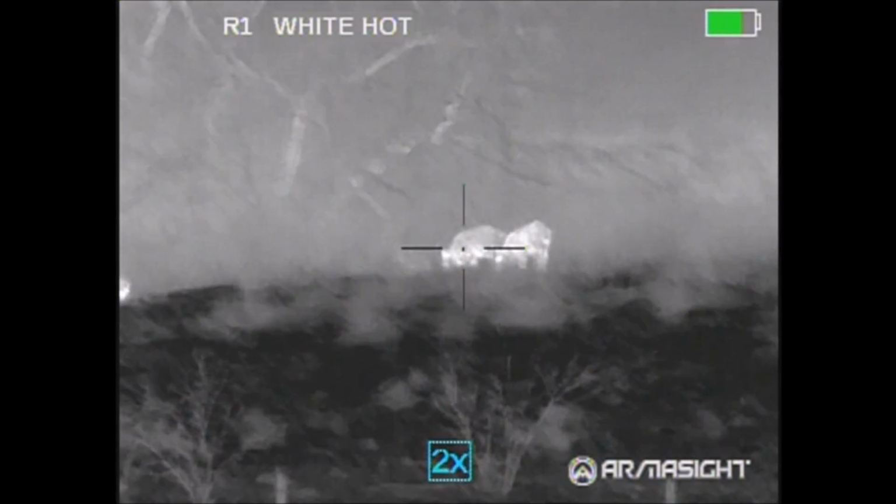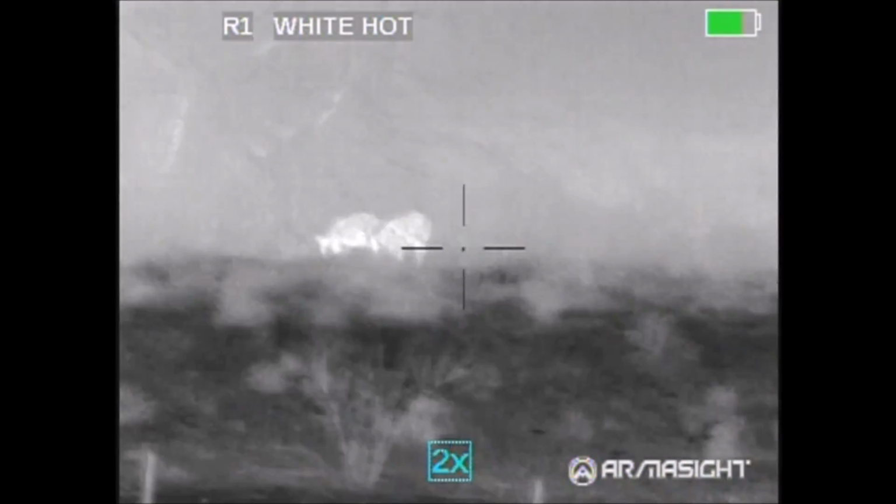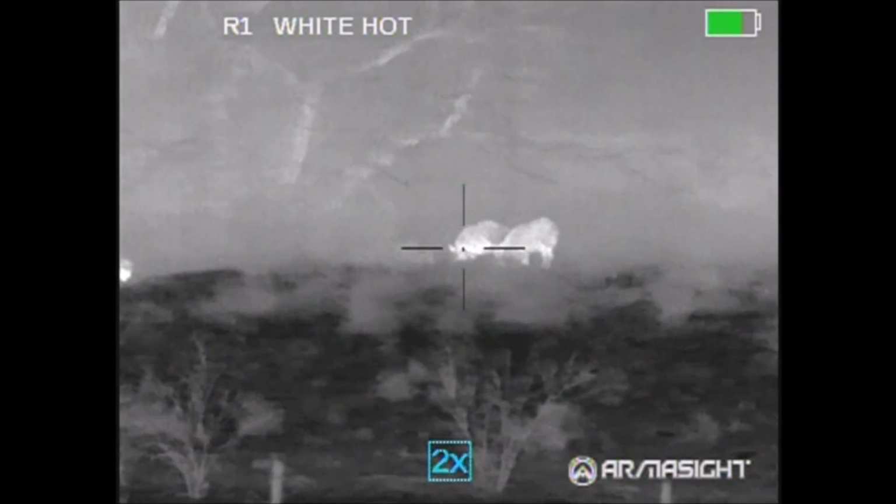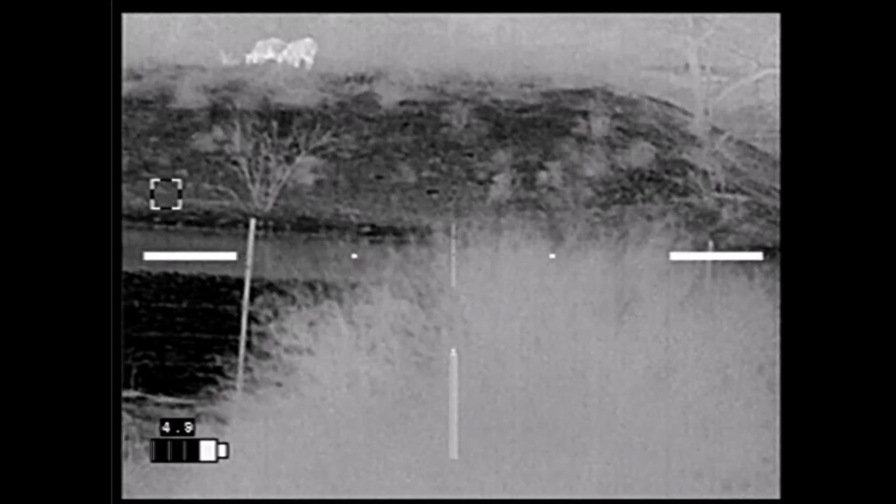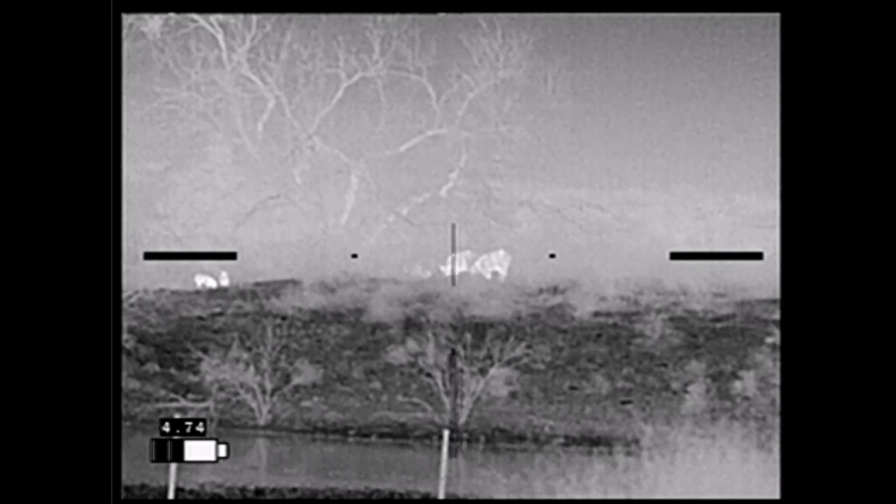Finally it happened, and despite these hogs being at a higher elevation than we were, we had the canyon bluff in the distance as a backstop. The only problem is we had a miscommunication, and we both ended up shooting the same hog. Yep. Here's the view from DFW Roadkill's rifle, and despite having two shots in her, we never found this hog. Are you on? Yep.